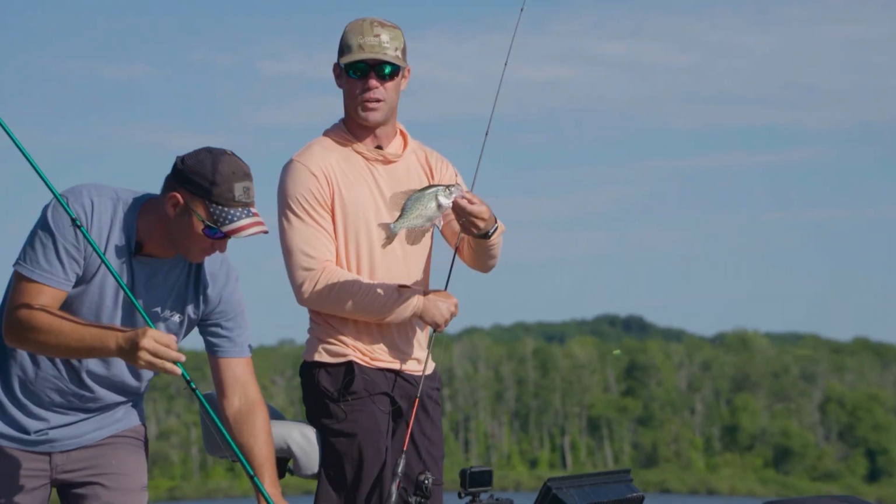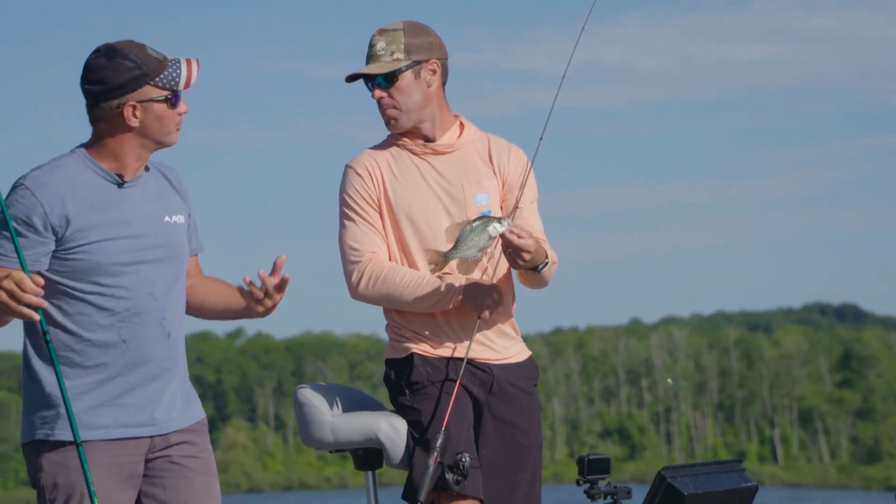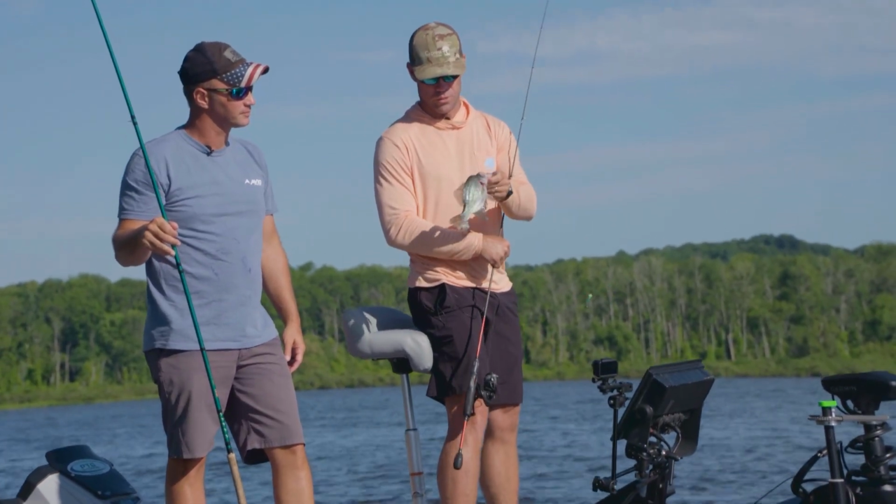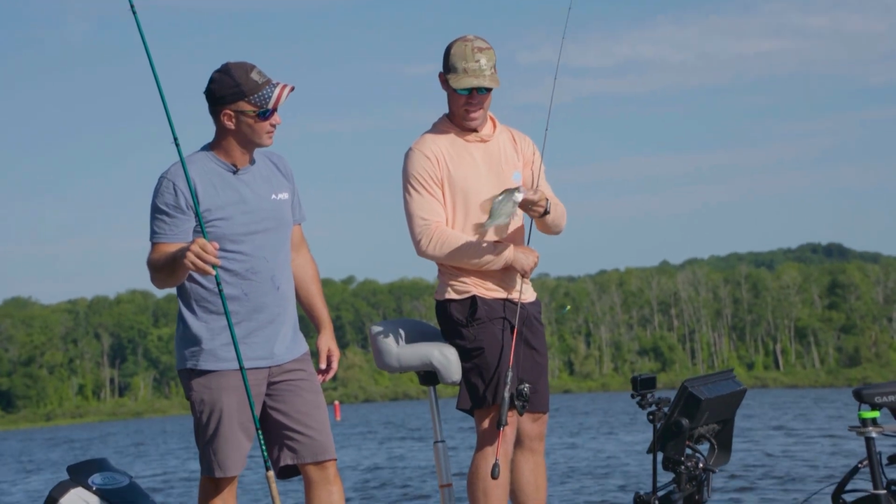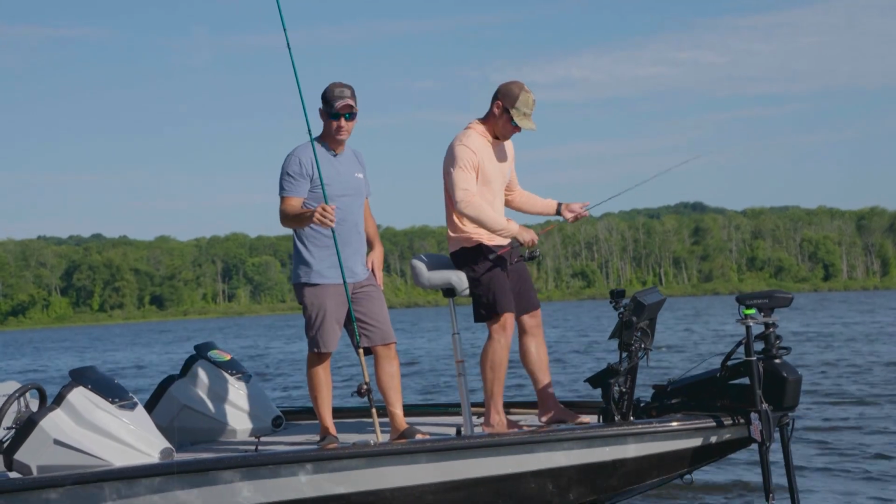Another good black crappie. Obviously, our best fish was a good white crappie. Yeah, the good white one. That was the best one so far. We've had some good black crappie, but they hadn't caught up to the white one just yet. But maybe we can find some big ones here in this pile right here.